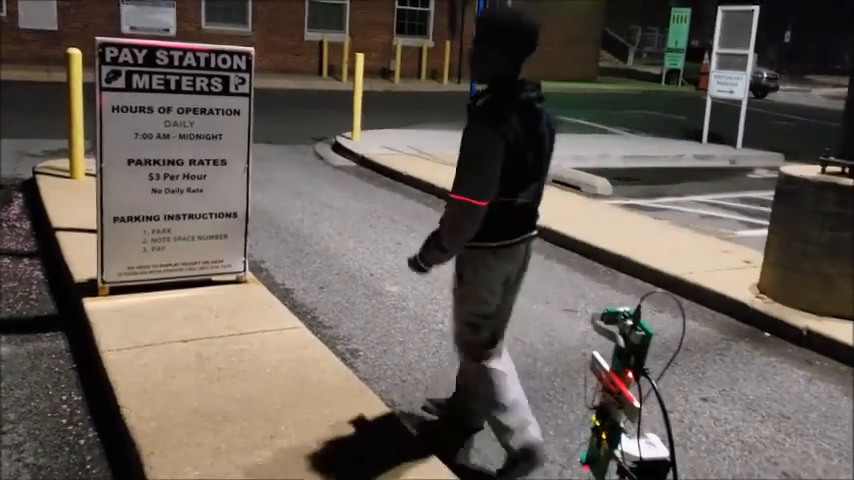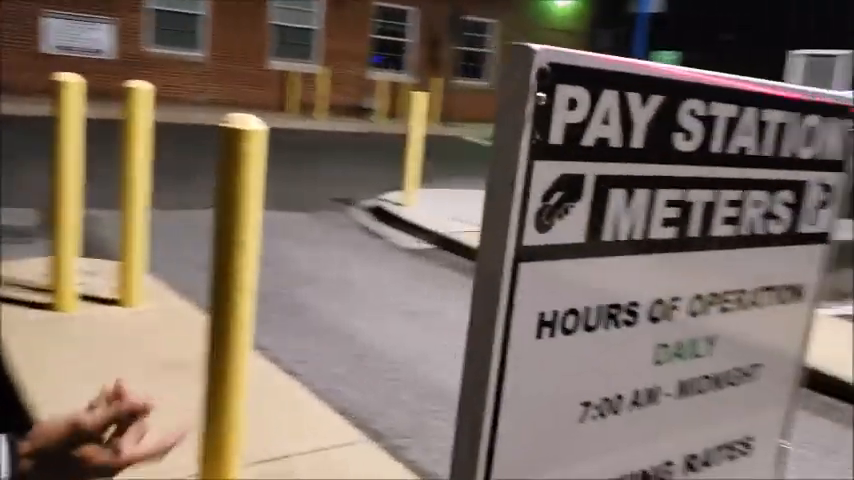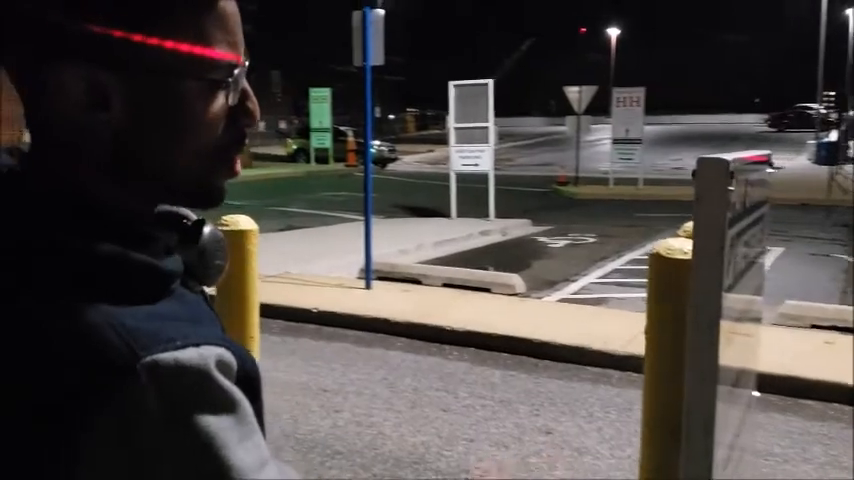So mapping the front's gonna be pretty simple. It's a pretty flat surface. When I go on the sides here, there's not really any obstruction. The only thing is, if you look on the side here, you'll see the two posts that it's leaning against. That's probably gonna show on the mapping. So on both of those sides, that's gonna be an issue.